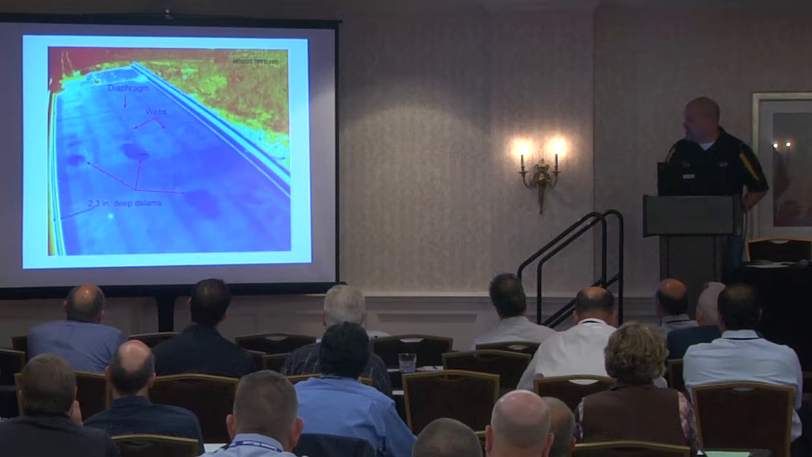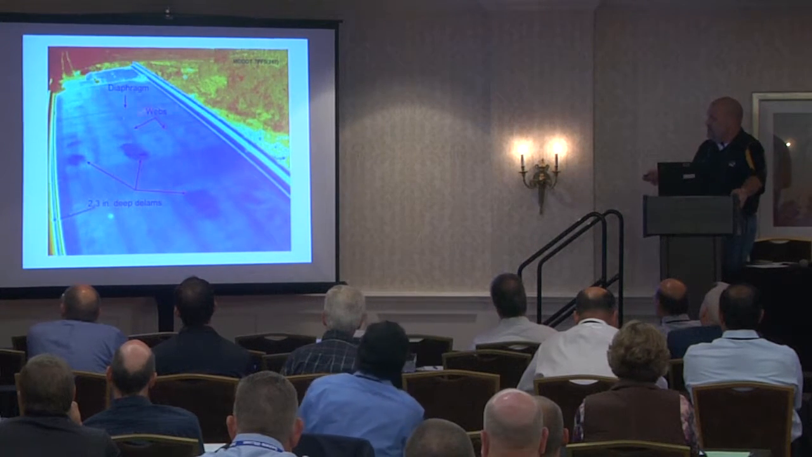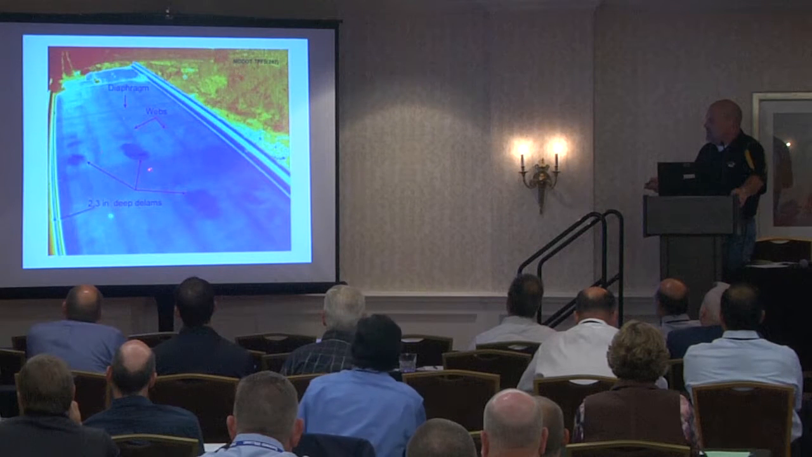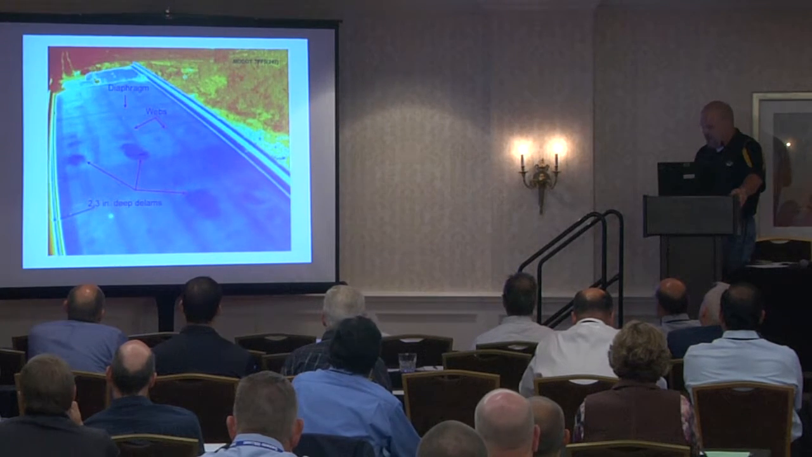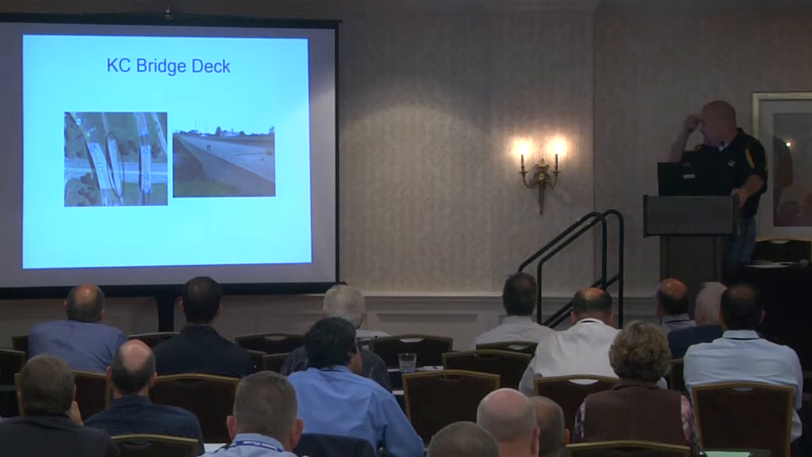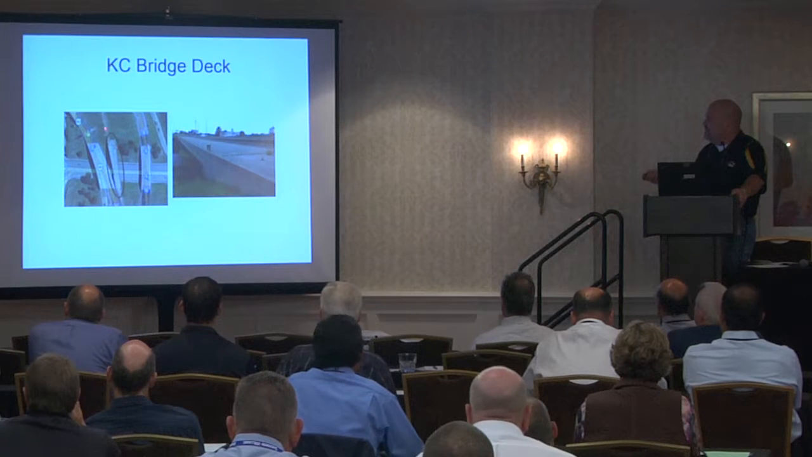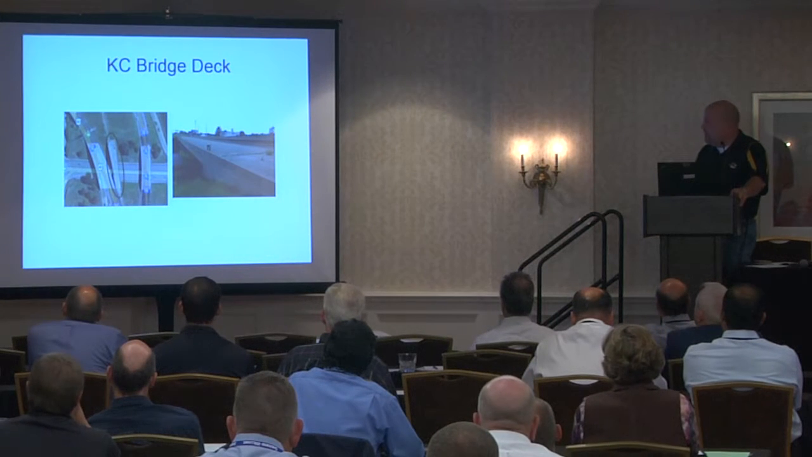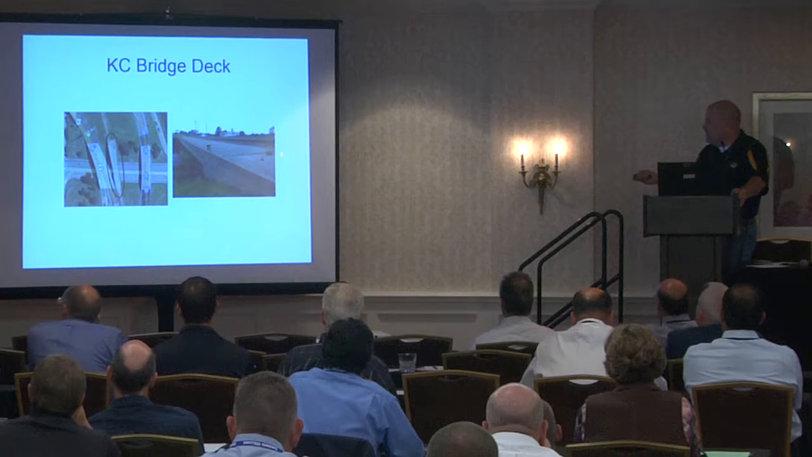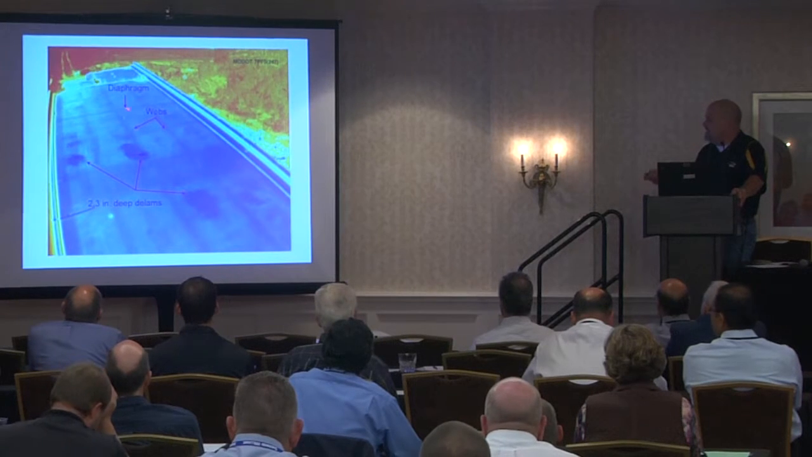A couple other examples of this technology. Here's a cast-in-place box girder, this is another one of the early tests, and we tested this just to illustrate how reproducible this might be. This particular bridge was built, I think, in 59 or 60. It was never open to traffic, so the approach spans were never built. So it's just been sitting there for all this time, and you see this grass growing at the end of it. It's kind of like an end of the world scenario or something. So we were able to test that.